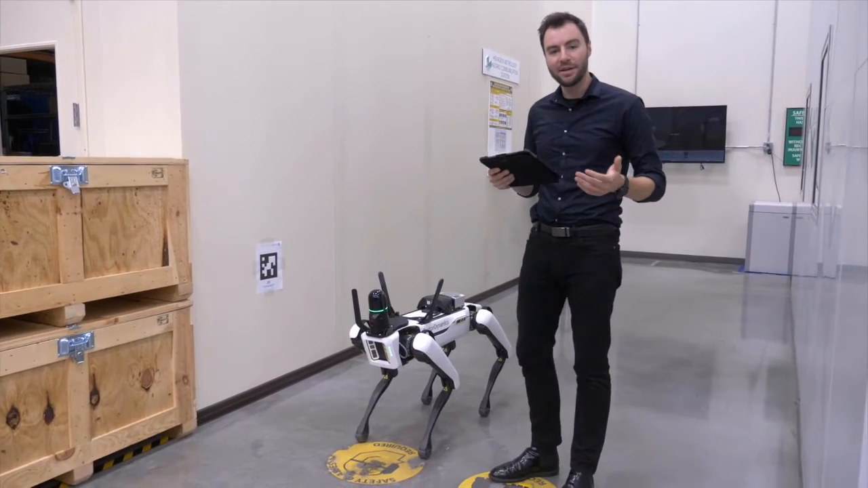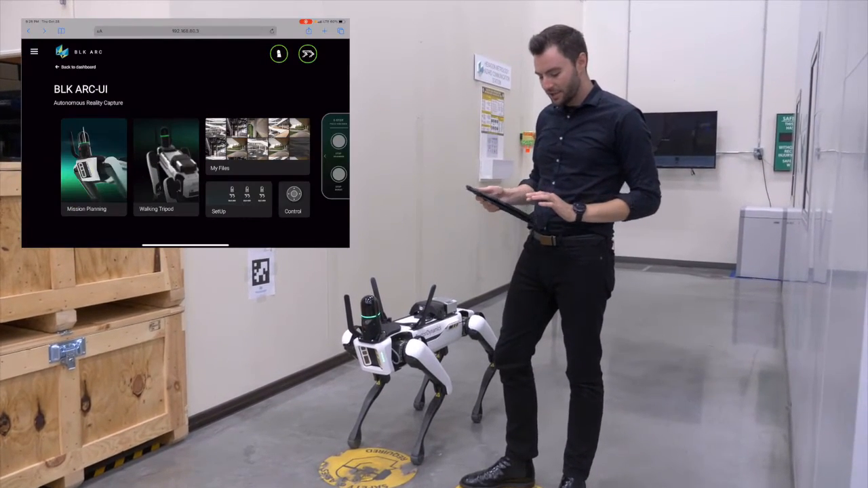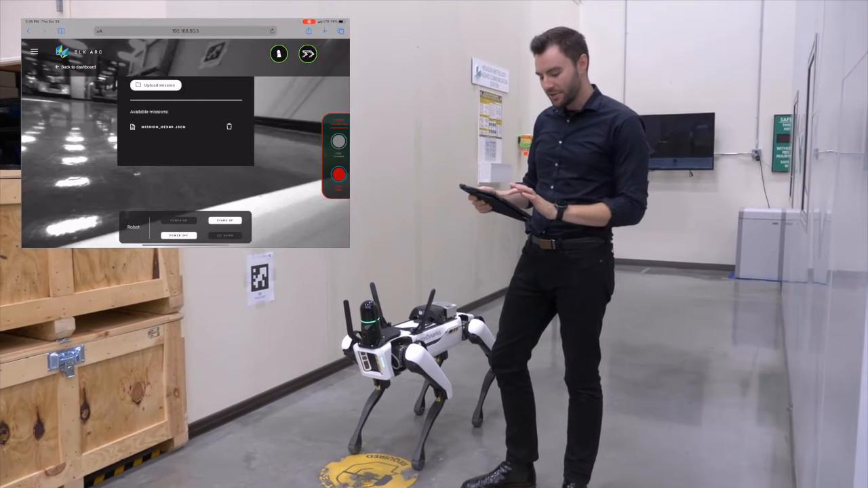To start that pre-planned mission, all I need to do is go into Mission Planning, tap on the mission that we created, and tap Run Mission.